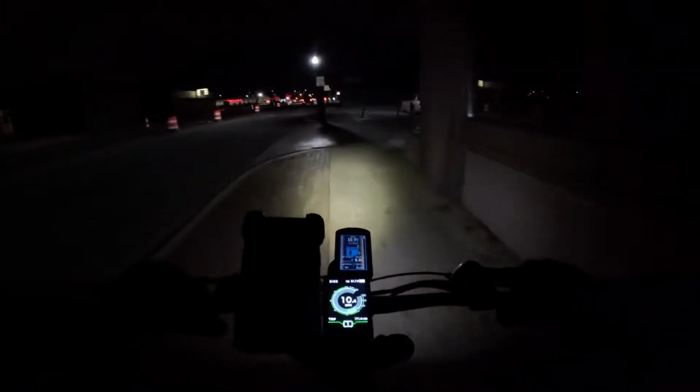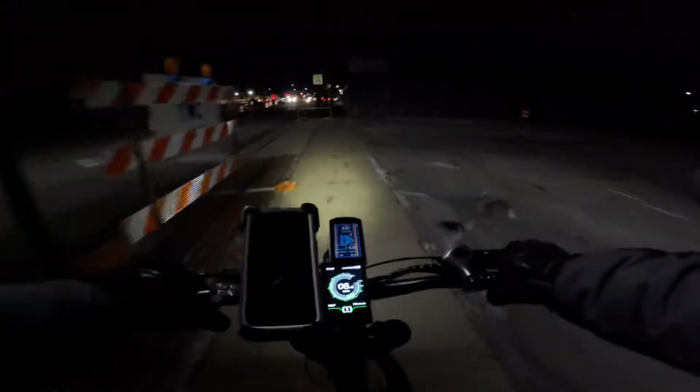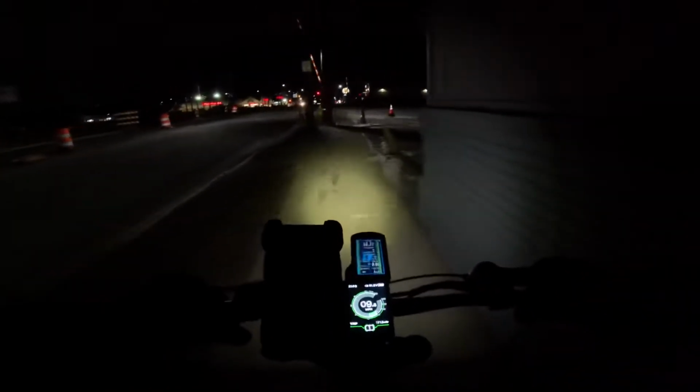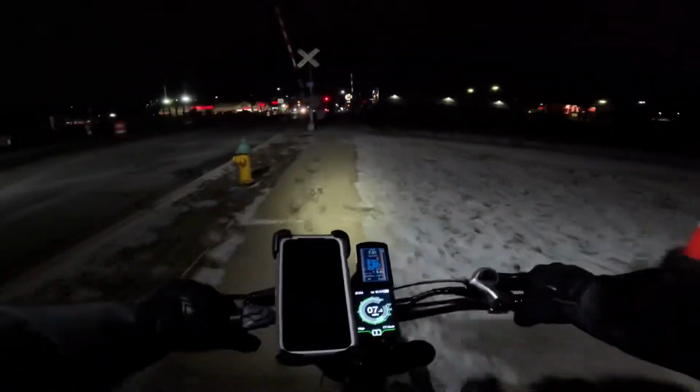All right. Now the problem I figured out with the speed being off is actually due to the wheel size being too small on this bike. The only way I can fix that and the speed limit is to get a programming cable.